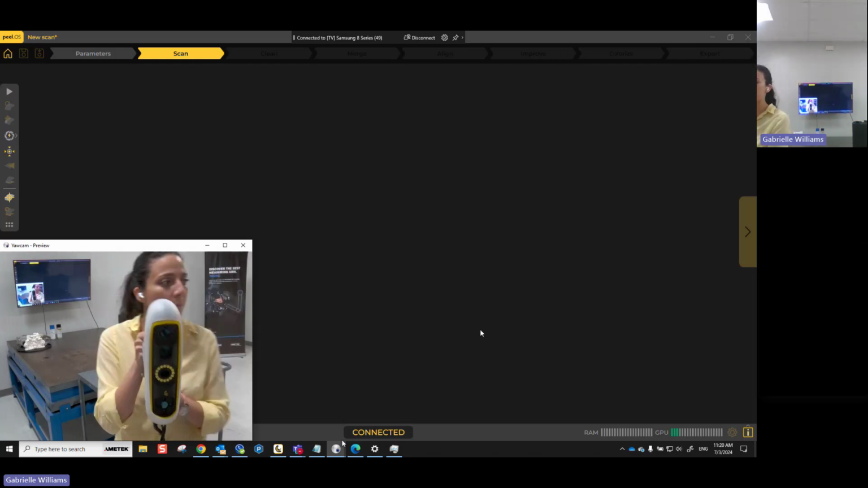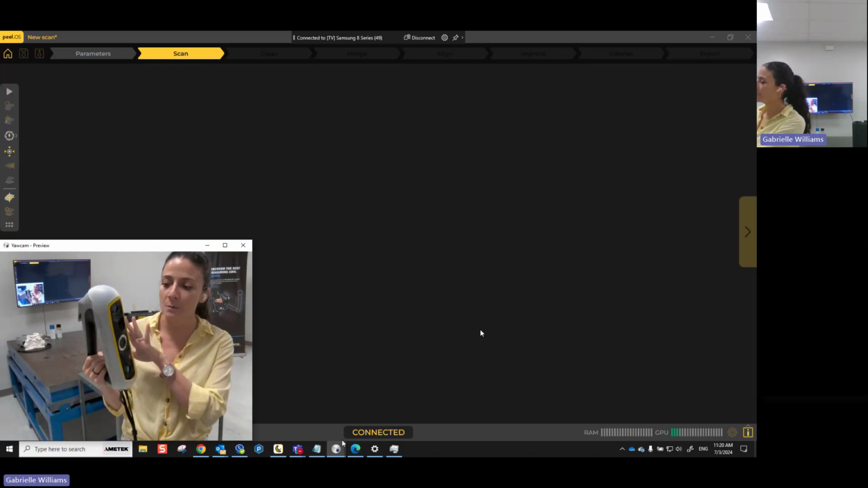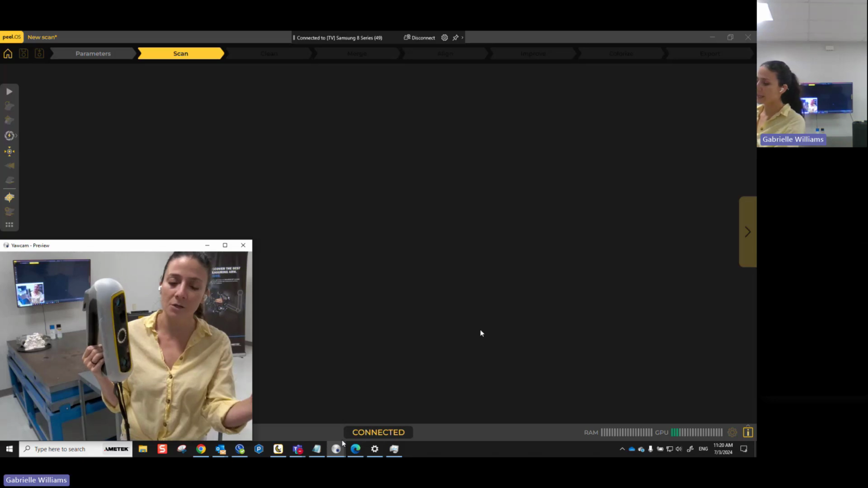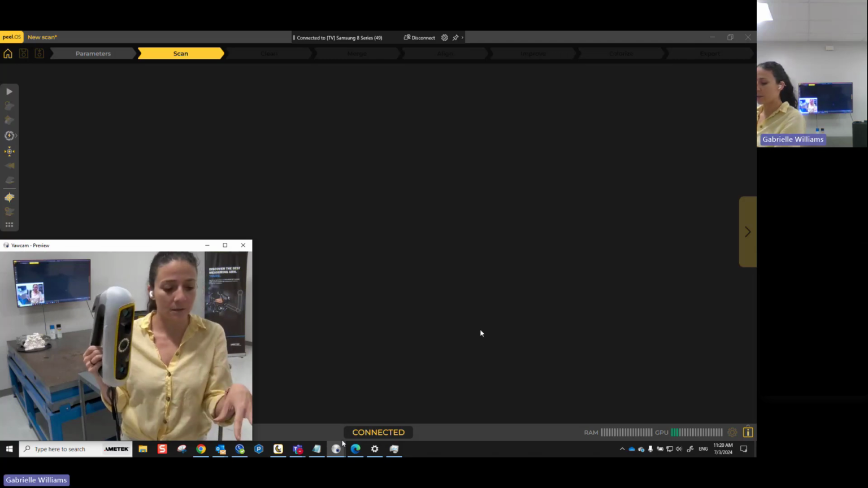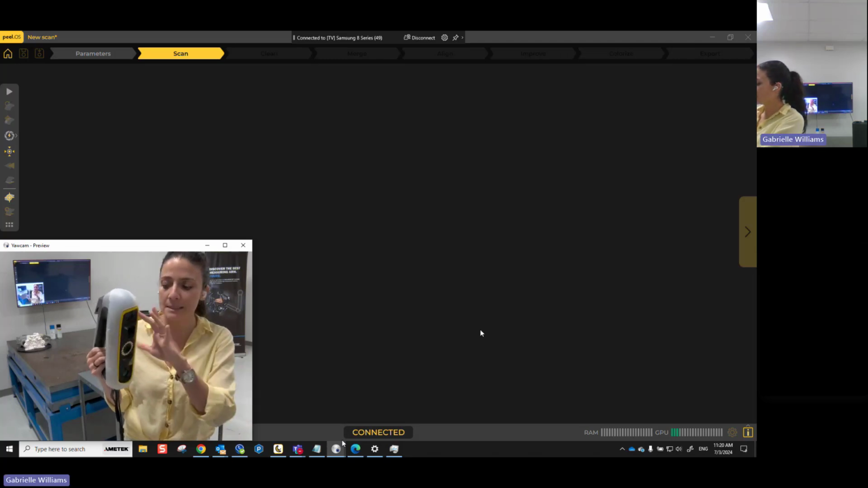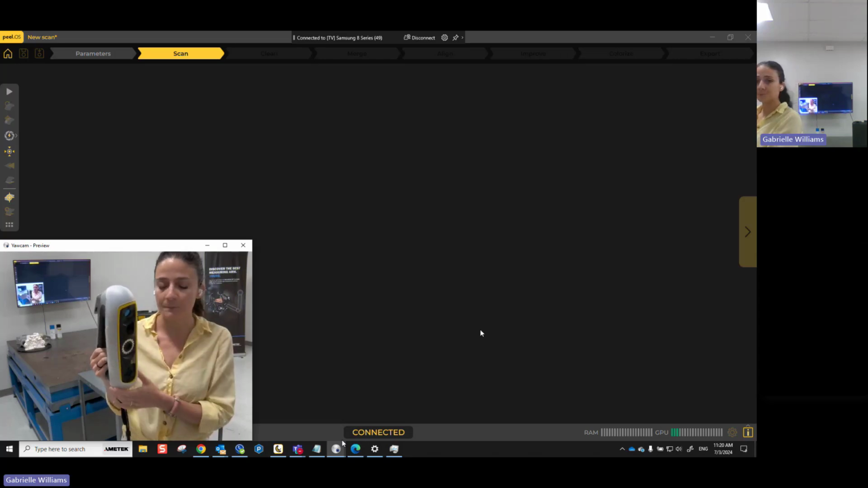So when the scanner is working, what's happening is we have a light projecting out of the scanner, and that light pattern is deforming based on the shape of whatever it's scanning. And however those light patterns are deforming is how those cameras are picking up what is happening on the surface.